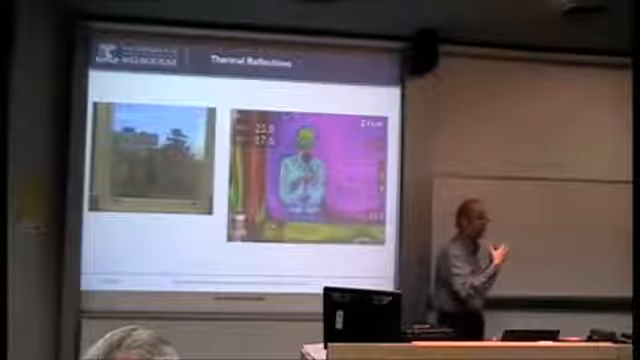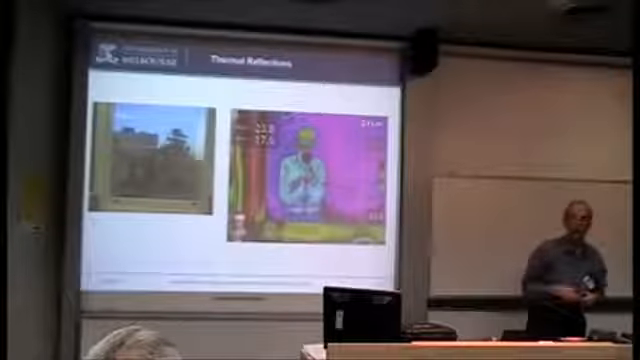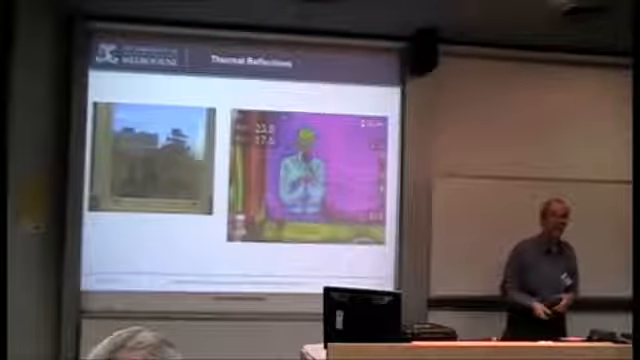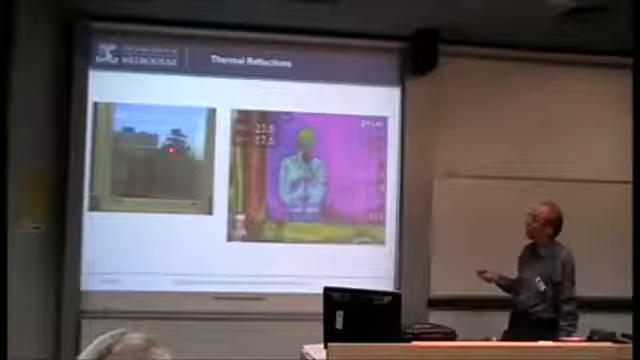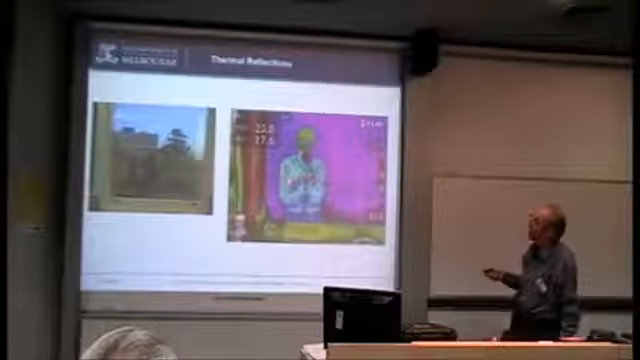So it's because I'm reflecting the infrared radiation, and that's coming back to it. It's where you suddenly say, well, there's not much reflection there, it can't be an issue. And suddenly it's surprising how much reflection there is. In this case, it's giving false temperatures. This glass on this window is fairly uniform, but it looks like it's got a whole lot of different temperatures on it.